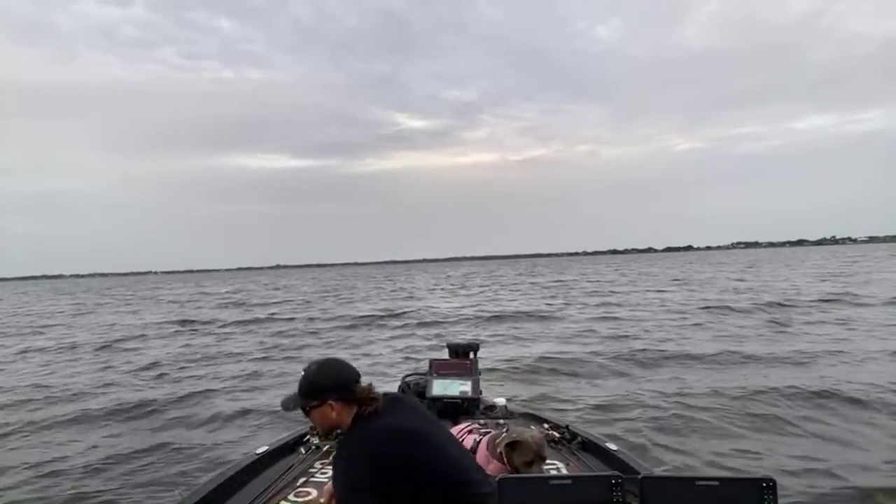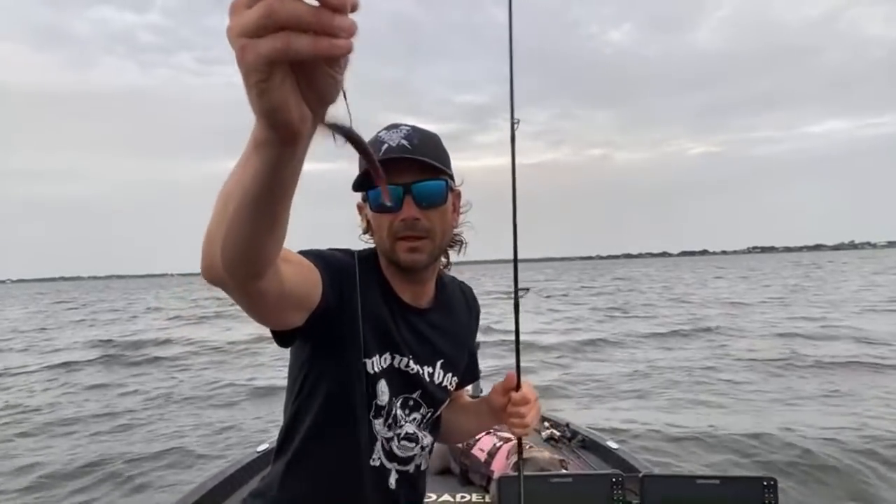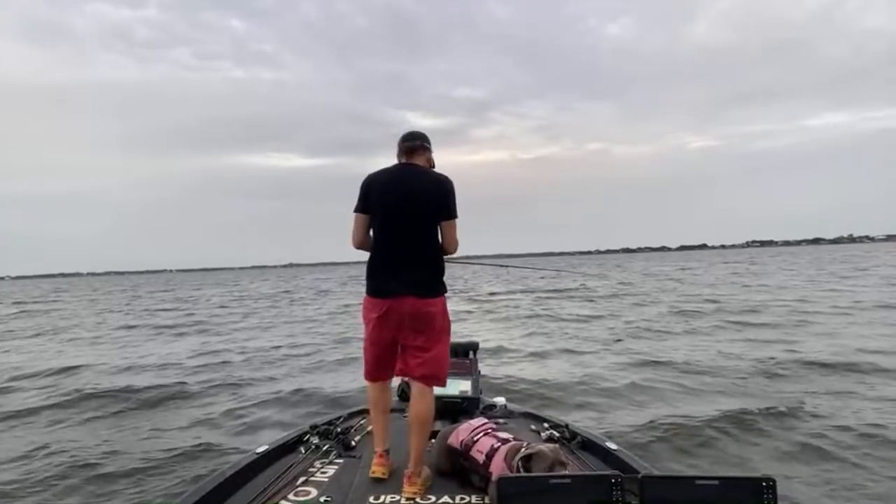What I did is I switched up baits. I got a little Damiki Stinger. You guys know I throw that on a net a lot. And I got it wacky rigged for the water application.